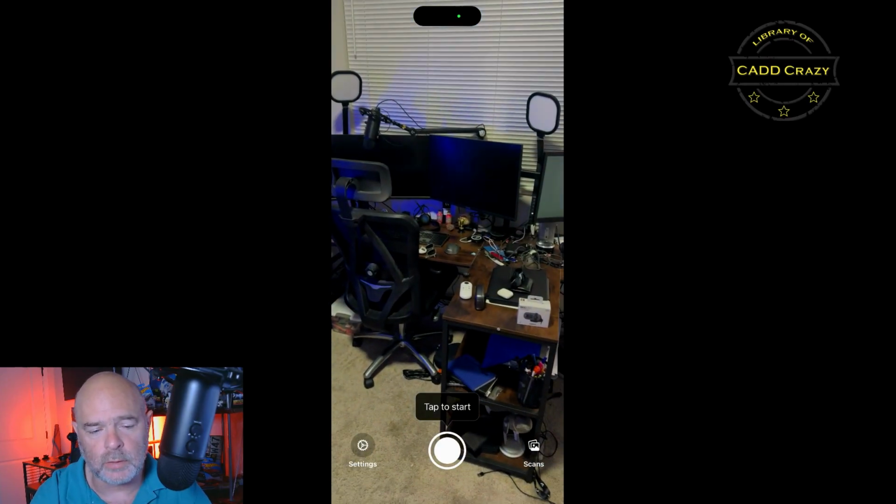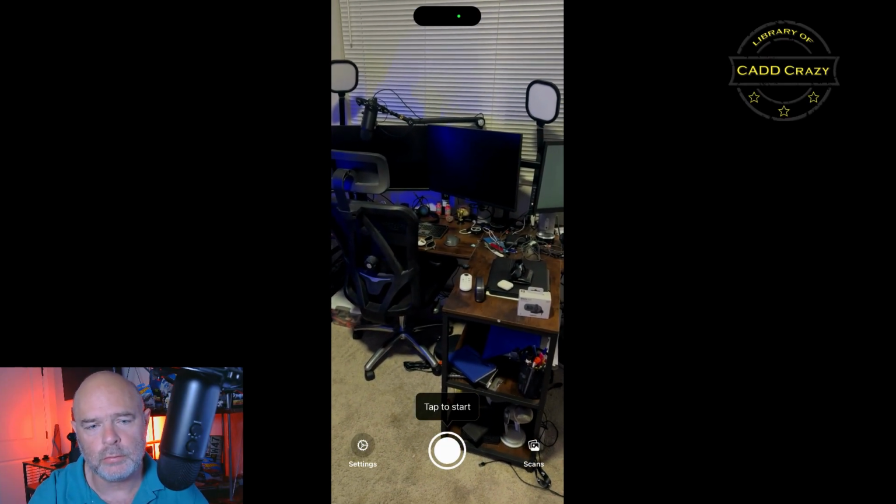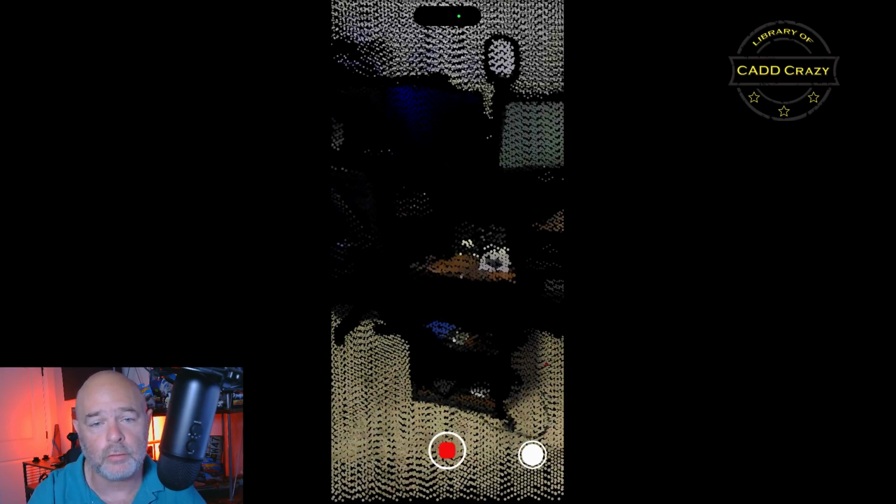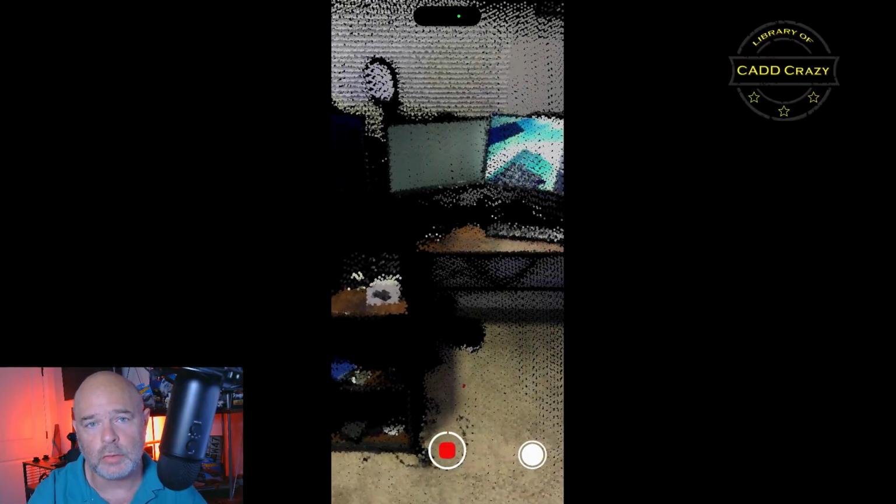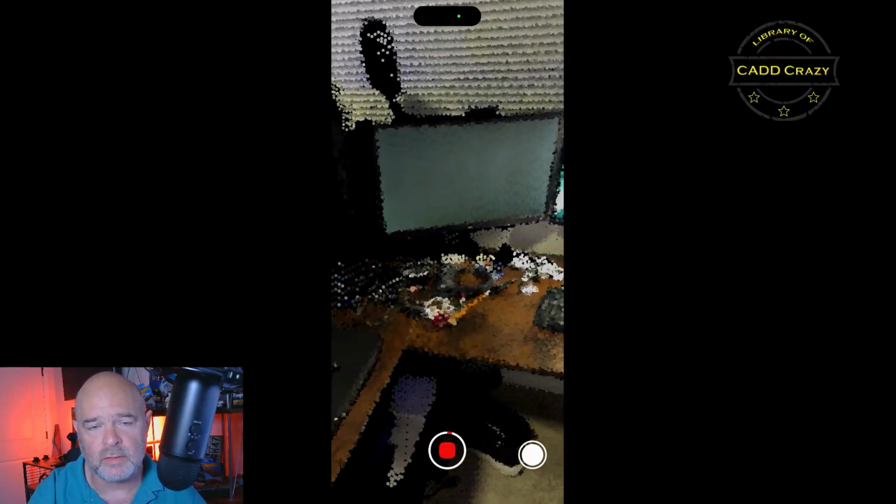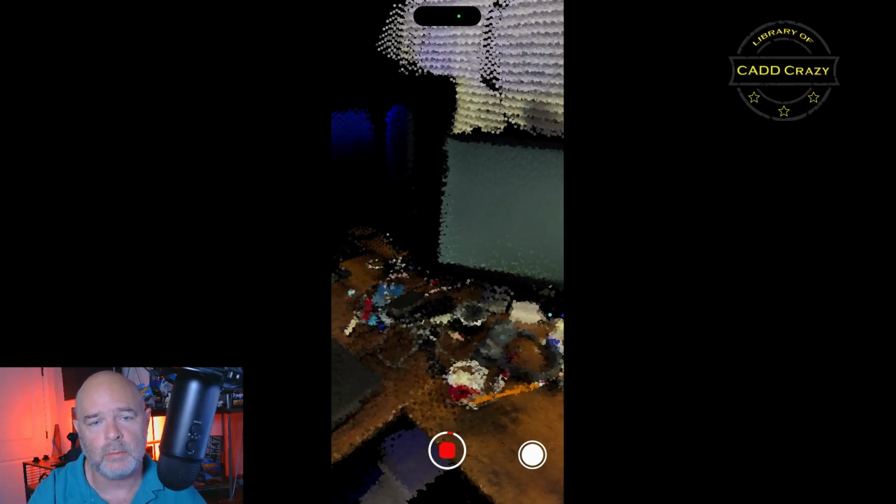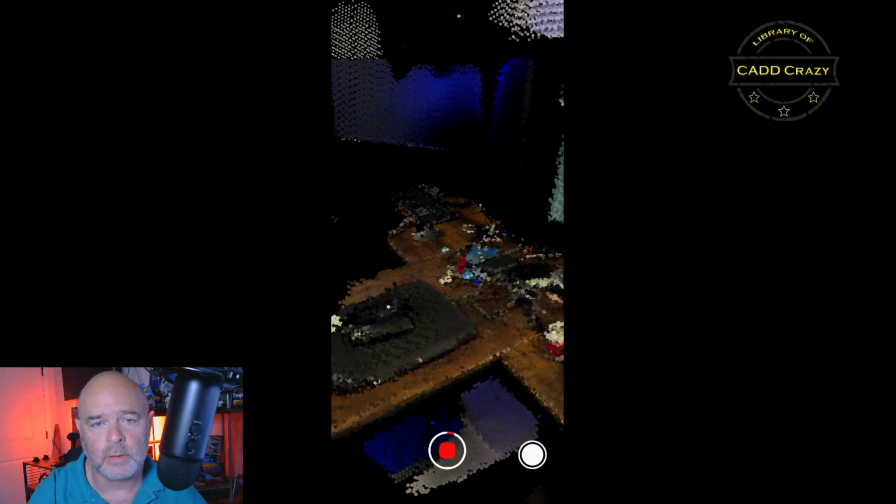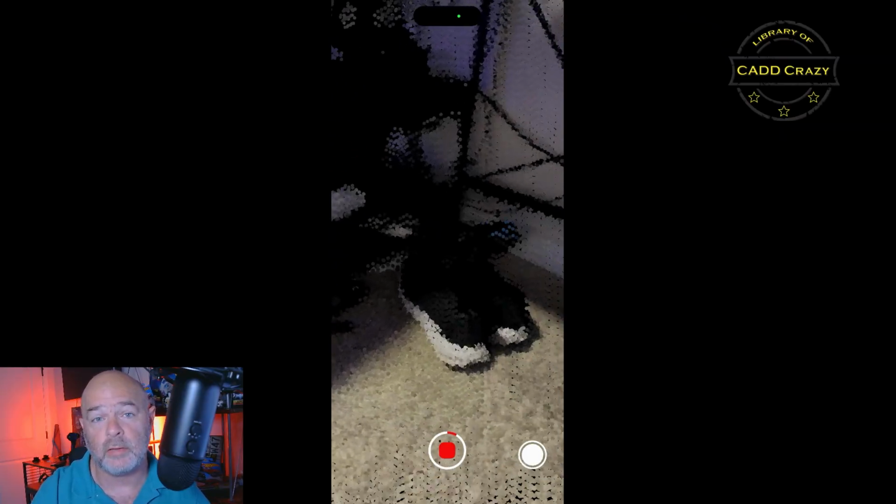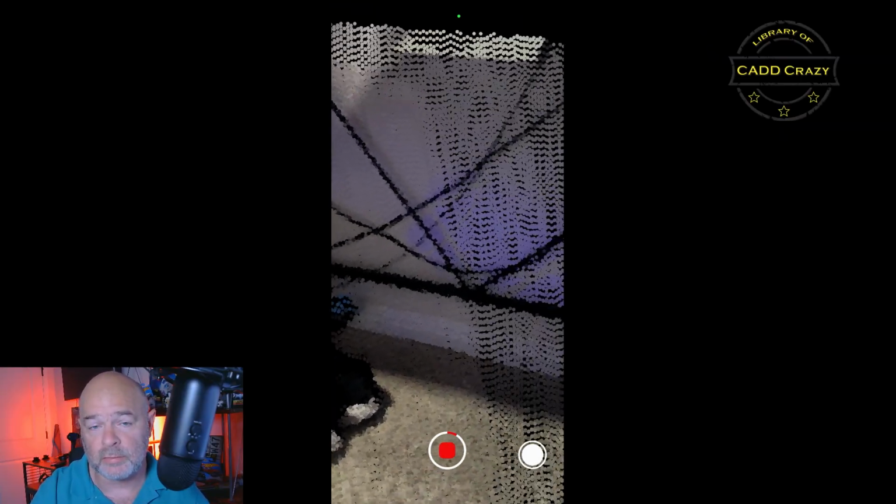So you hit tap to start. And when you do, you'll start seeing that data start coming in. The point clouds will start filling out, and that will show you exactly what you have captured and what still needs to be captured. Now, just like with any laser scan software, whether you're using terrestrial or mobile SLAM scanning or whatever, it's only as good as what the scanner can see, so it works off of a line of sight.